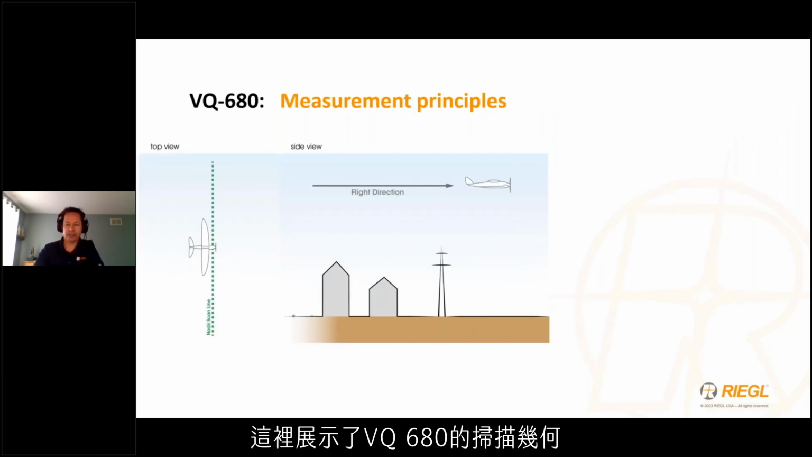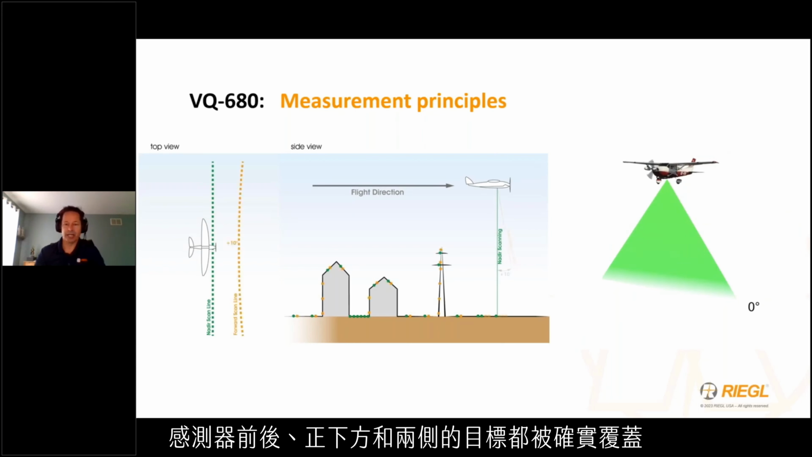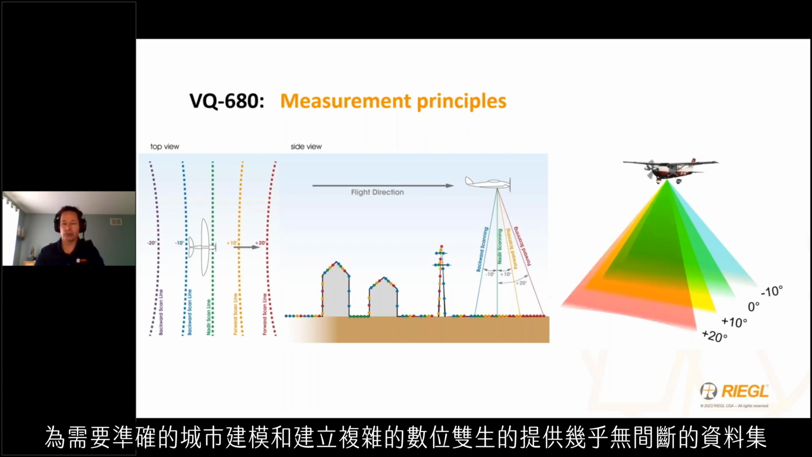A closer look at the scanning geometry of the VQ680 is demonstrated here. Targets ahead of, behind, immediately below, and to either side of the sensor are rigorously covered for virtually occlusion-free data sets, for superior coverage required for accurate urban modeling and the creation of complex digital twins.